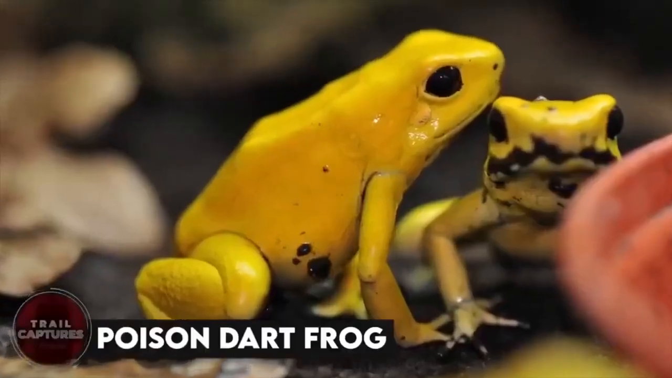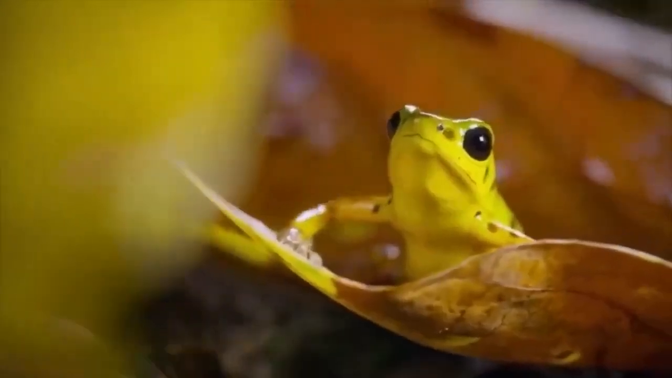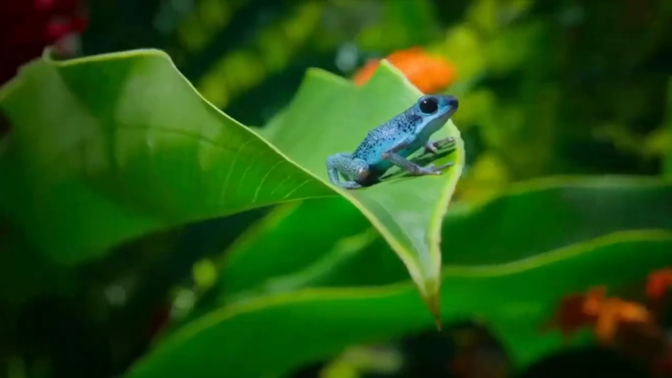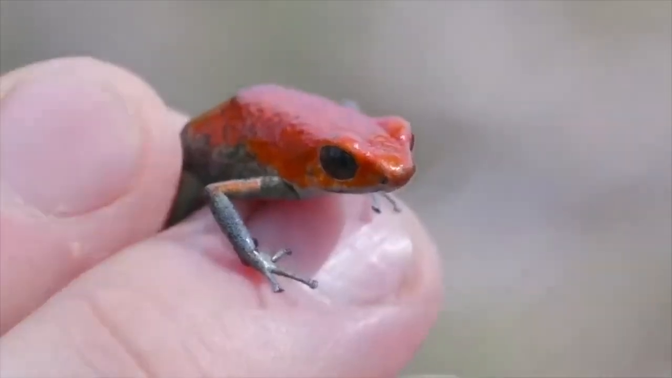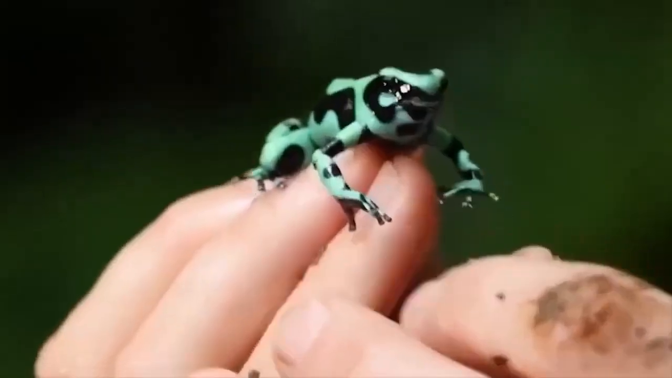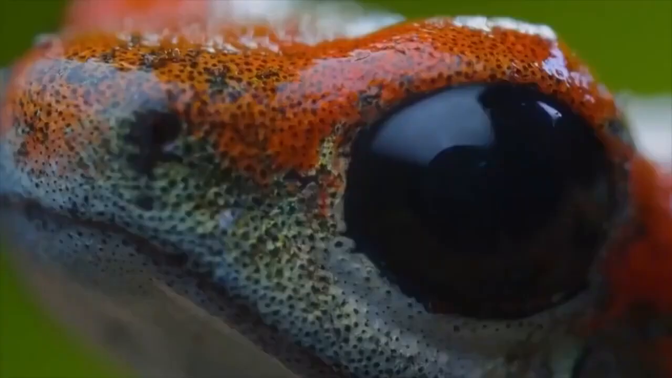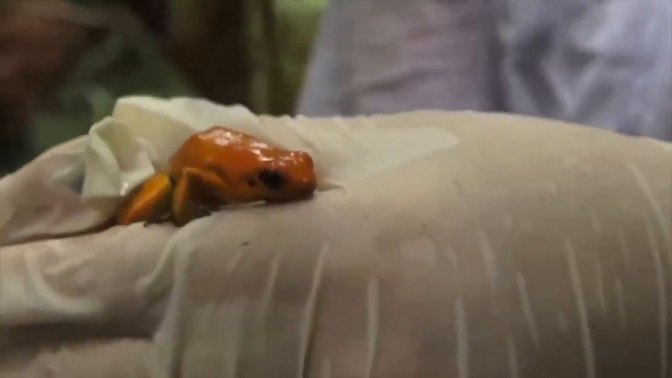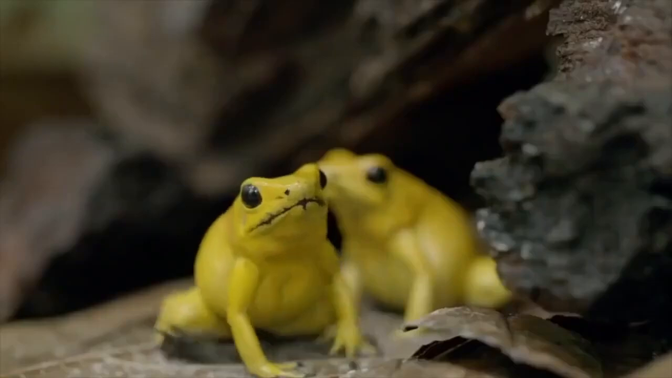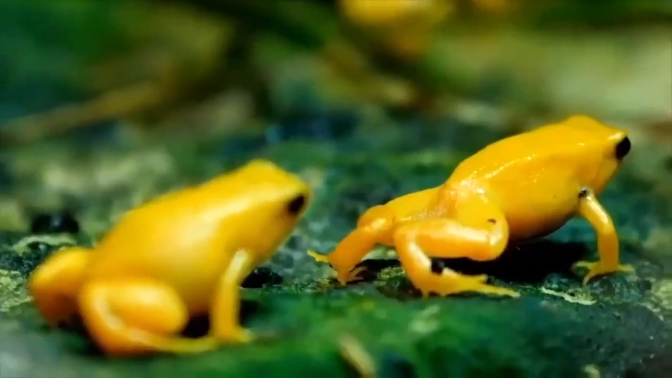Poison dart frog. Get ready to meet the poison dart frog, the tiniest but deadliest amphibian out there. These little guys might look like they belong in a Disney movie with their bright colors, but don't be fooled by their cuteness. They're actually serving up a warning that says, "I dare you to mess with me." And you really shouldn't. You see, their skin secretes a venomous toxin that can knock you out cold faster than you can say ribbit. It's no wonder they're one of the most poisonous creatures on the planet. So if you ever come across a poison dart frog in the wild, do yourself a favor and stay far away.